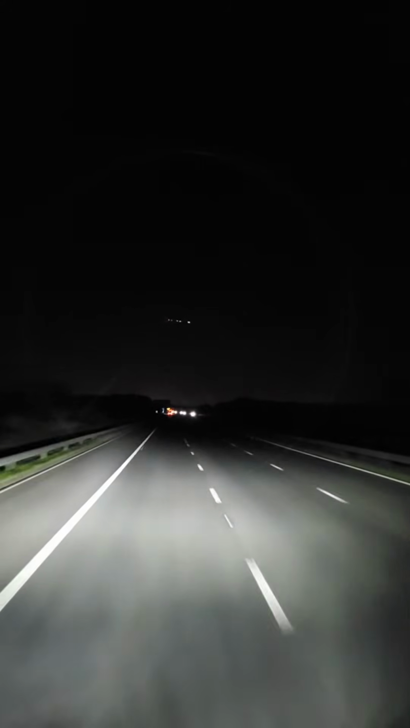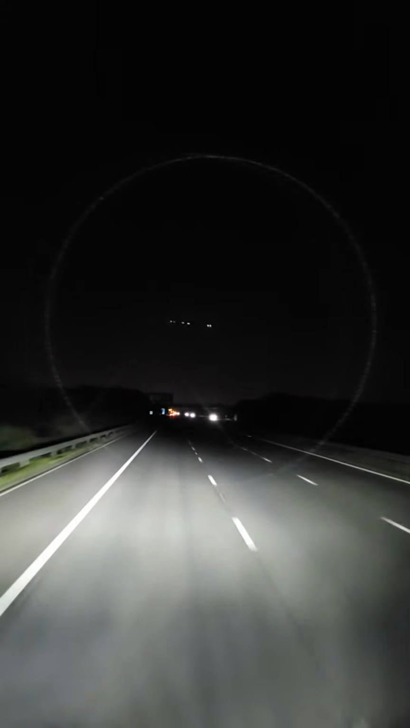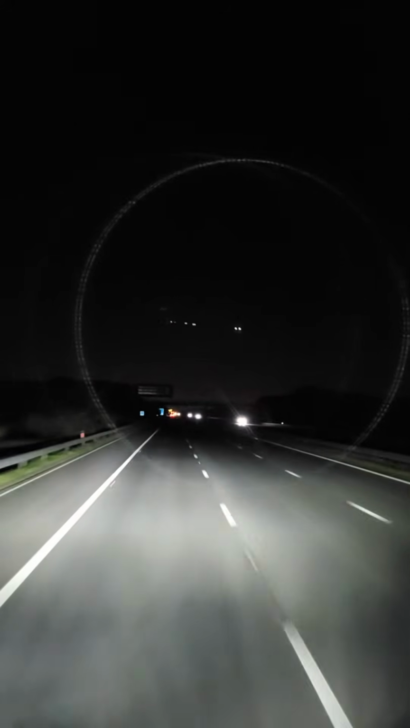I left Avonmouth, Bristol about 11:30, and I'm heading to Crick, Northamptonshire. Yes, coming up to junction 9, Tewkesbury Junction.